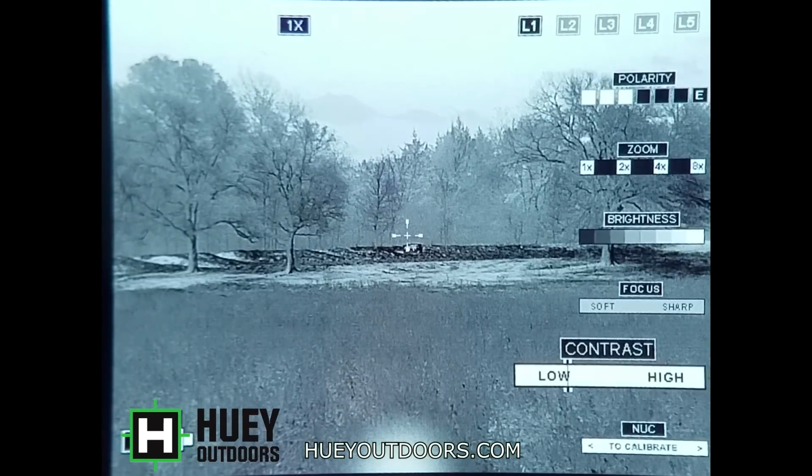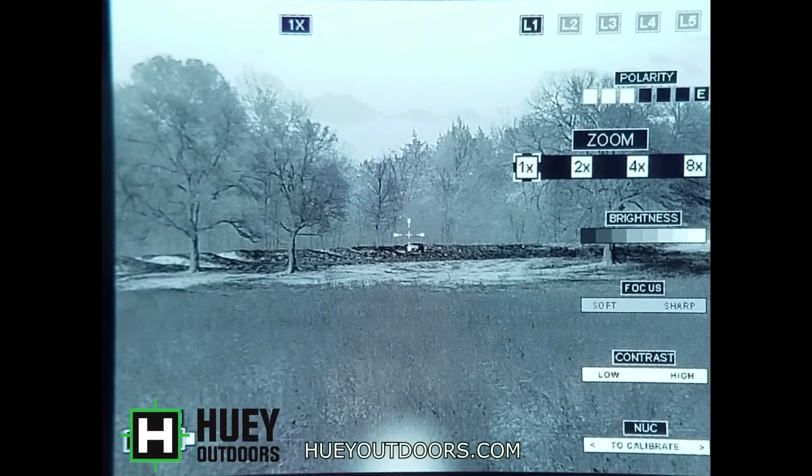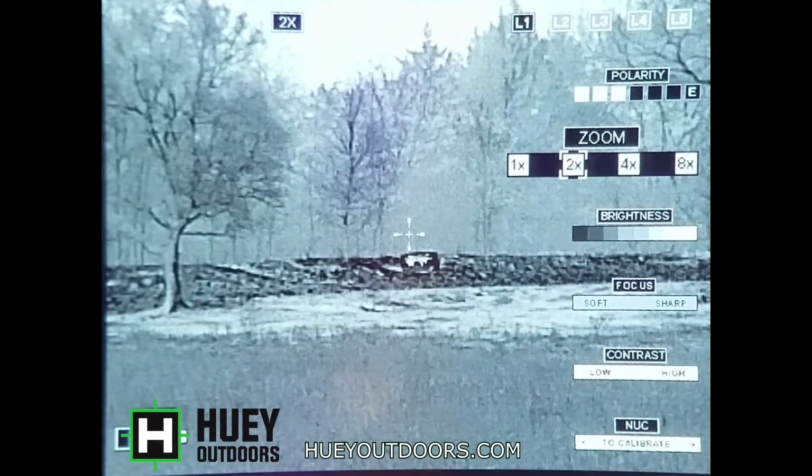We got partly cloudy skies. I didn't realize what was happening. Anytime the sun goes, it glares out the screen there. Anyways, 2x.